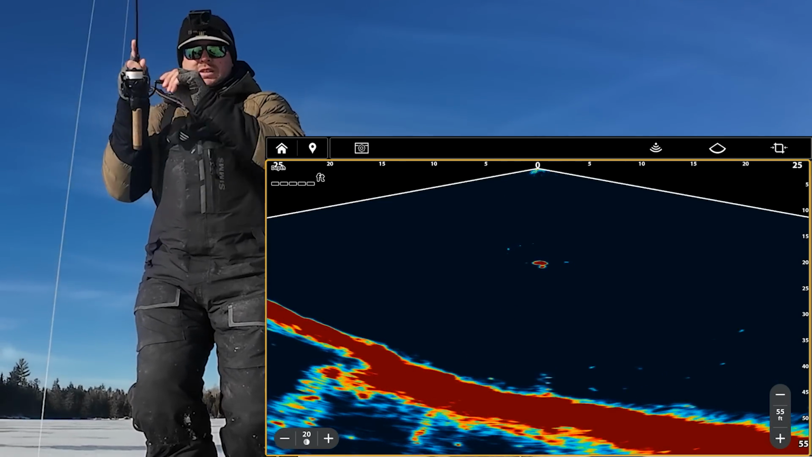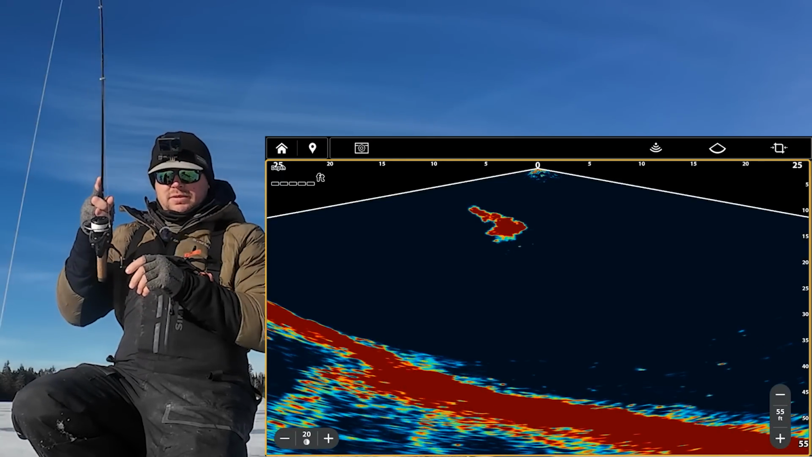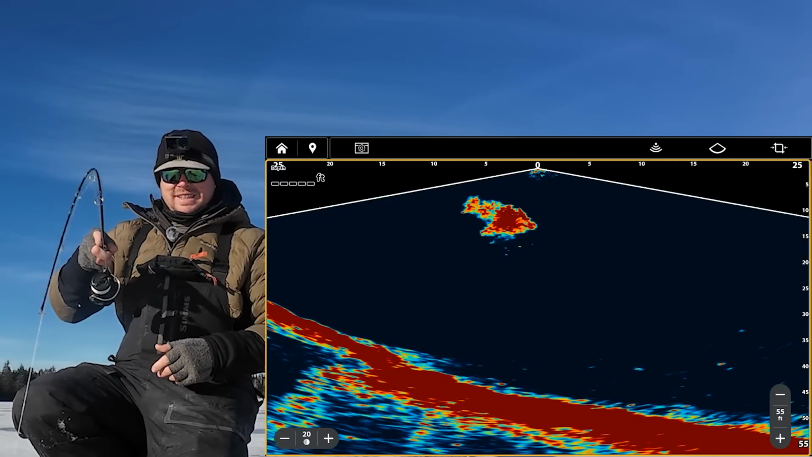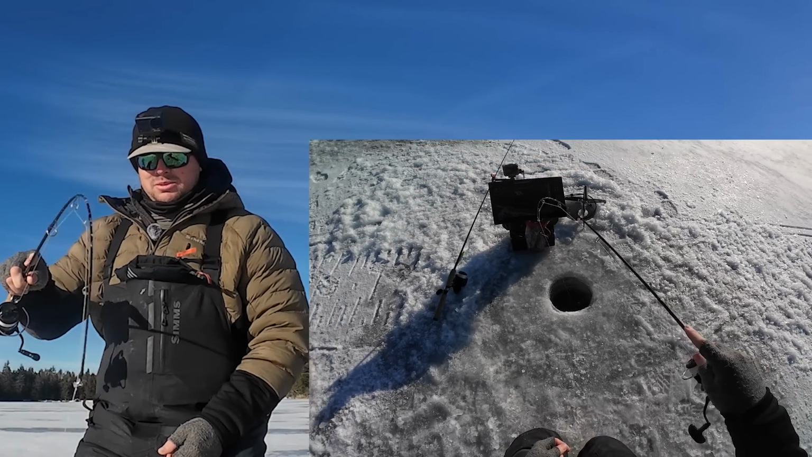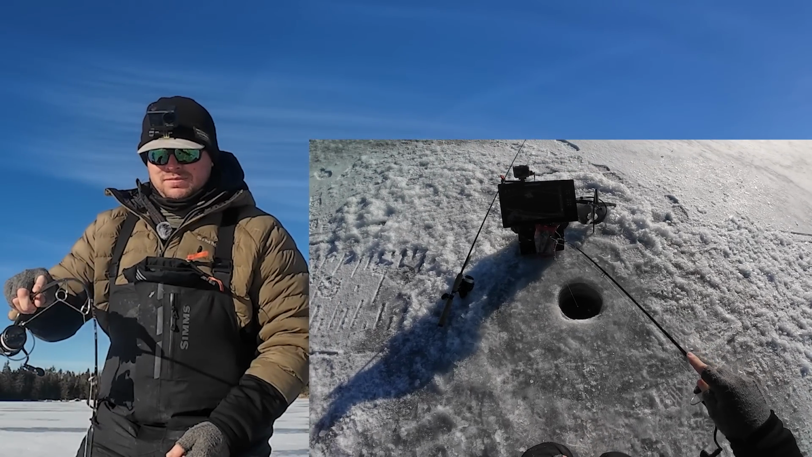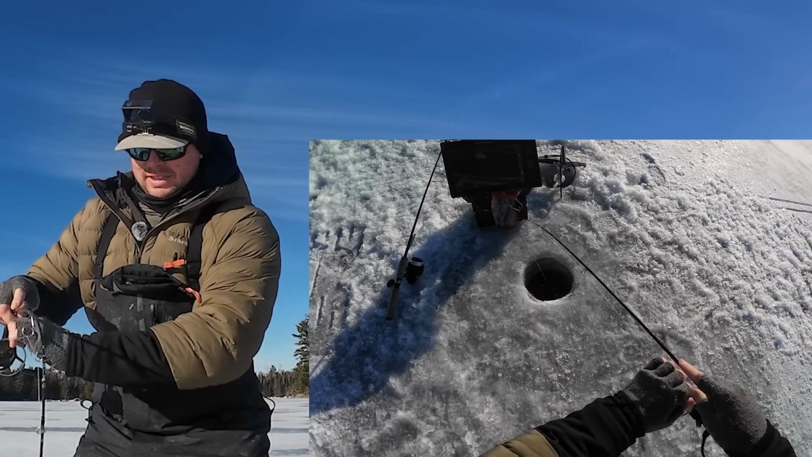Oh, yes. That guy was not going to be denied. I don't think he's very big, but he came screaming up off the bottom. That was cool. You can really tell the target separation in that. One thing that, yeah, he's just a little guy.